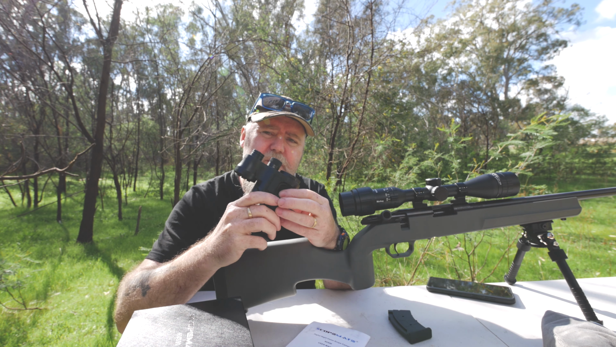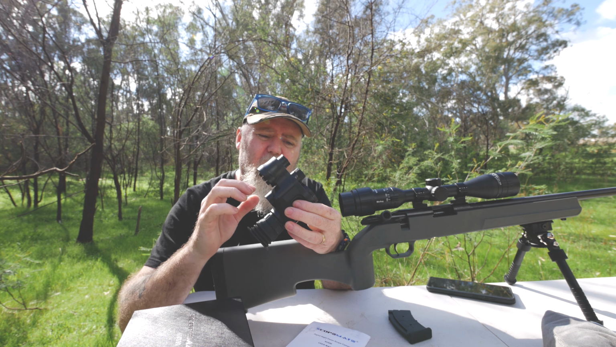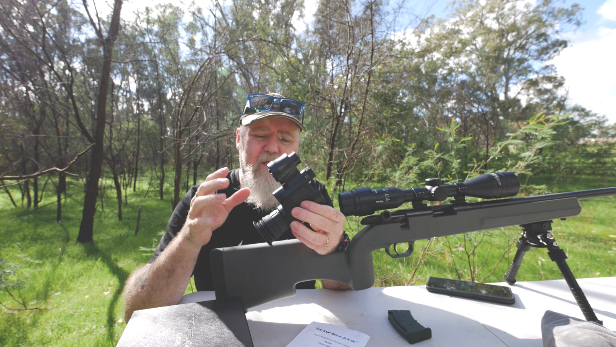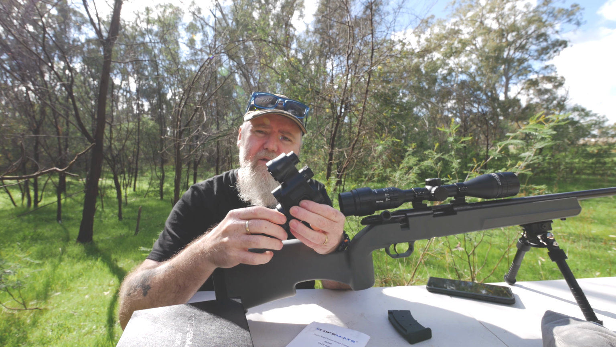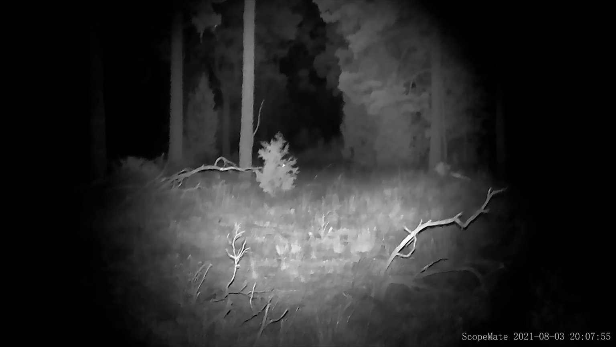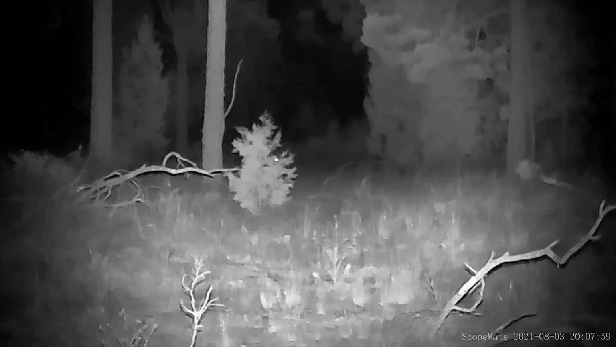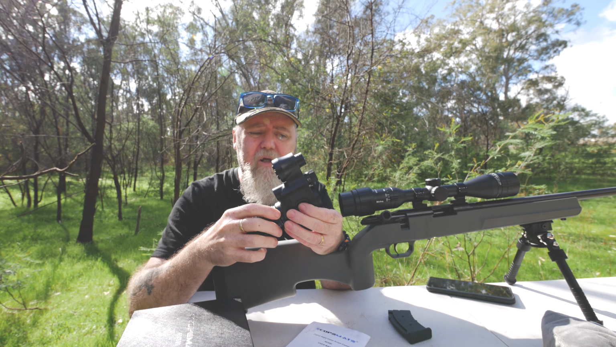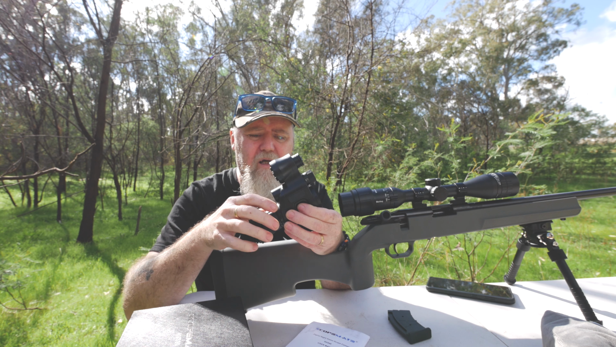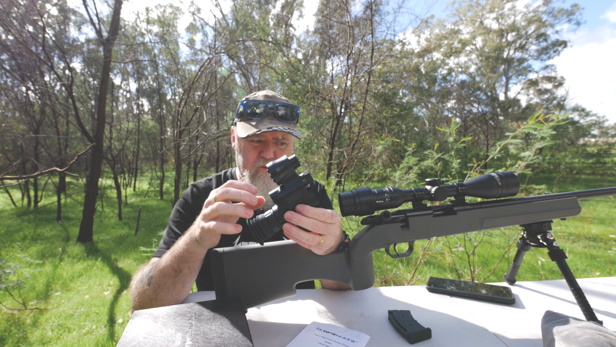Especially when the zoom on this guy, so this has 4 times zoom built into it. I haven't spoken to Scopemate about this, but this is the way I perceive it. The digital zoom doesn't lose a lot of resolution. When you look at the stats for the pictures, it takes a photo in nearly 4K, so it's probably close to like an 8 megapixel photo. When you zoom in, it's cropping in obviously digitally on the sensor, but I found that even zoomed all the way in, the picture quality is still really good.